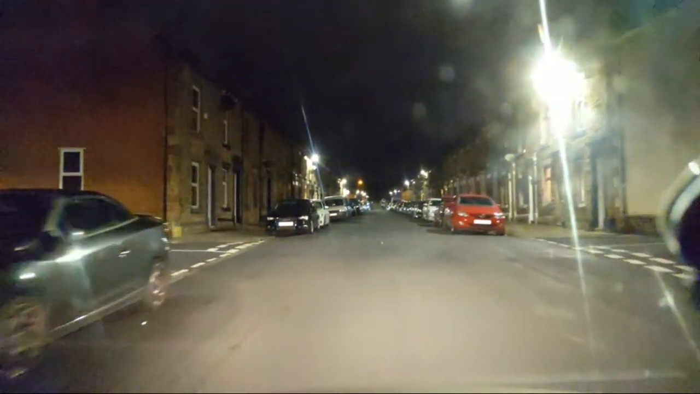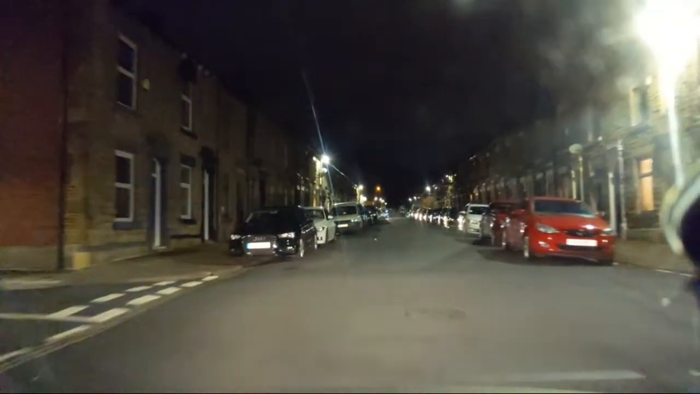God, so many cars. Never know if anything's coming out of that junction, so you have to be careful.